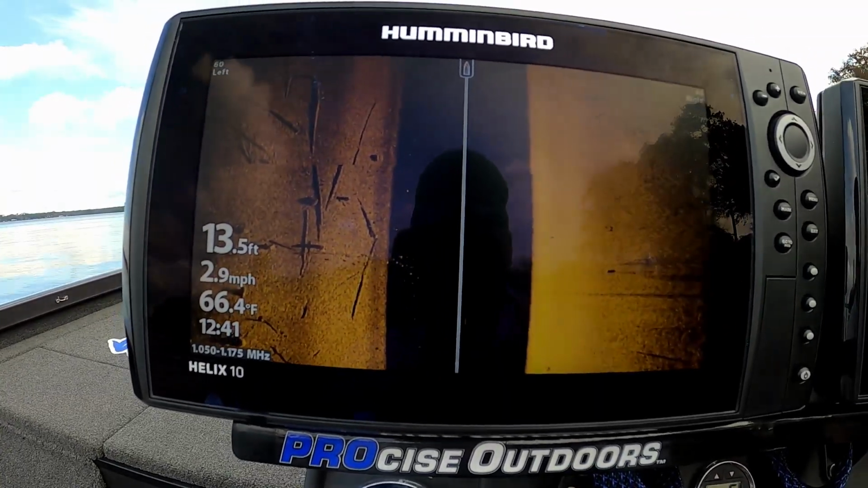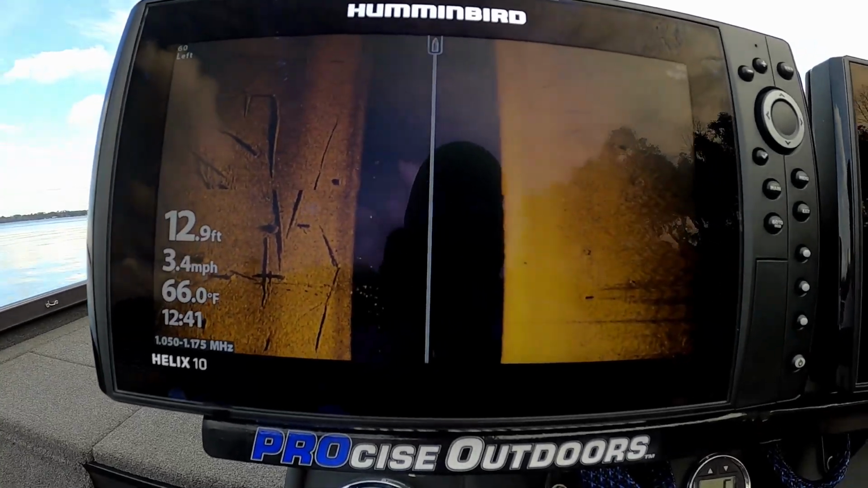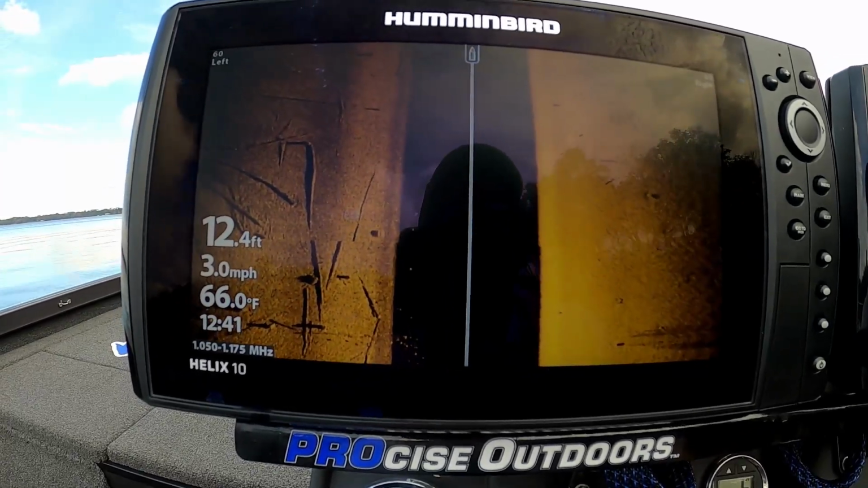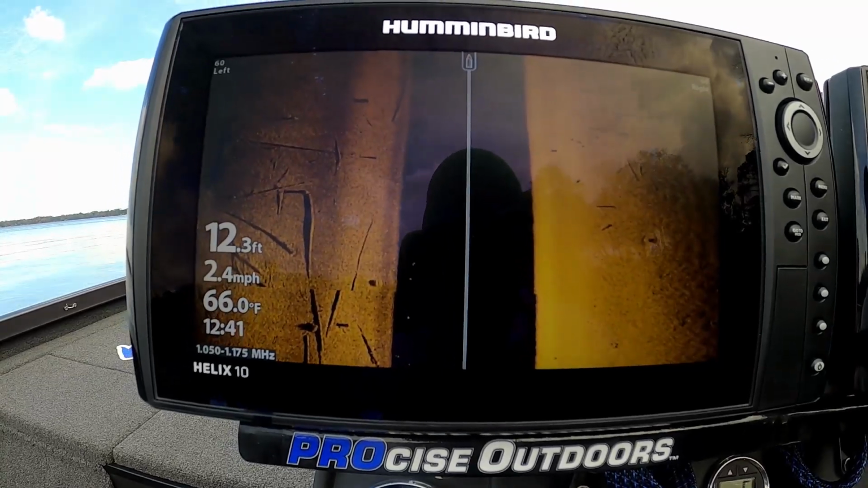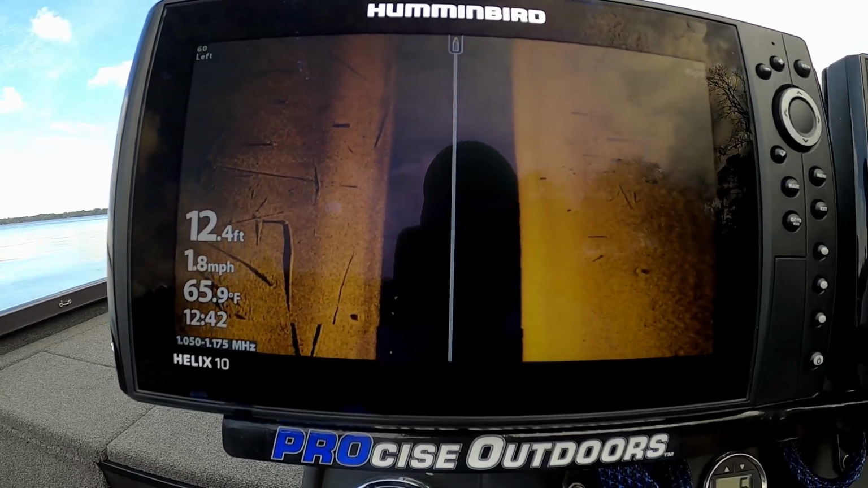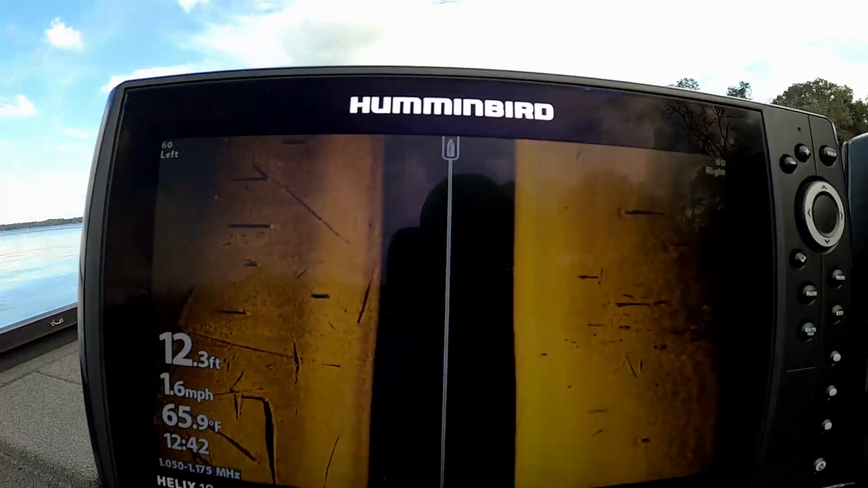So guys, it's an important lesson learned today. It's the middle of the winter time, and I fully expected to be catching crappie in 35 feet of water today. But I got out there in 35 feet of water and I didn't see any crappie.